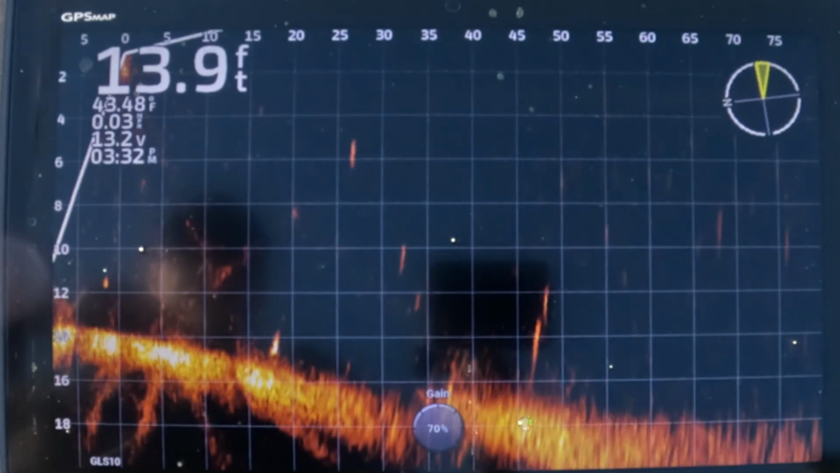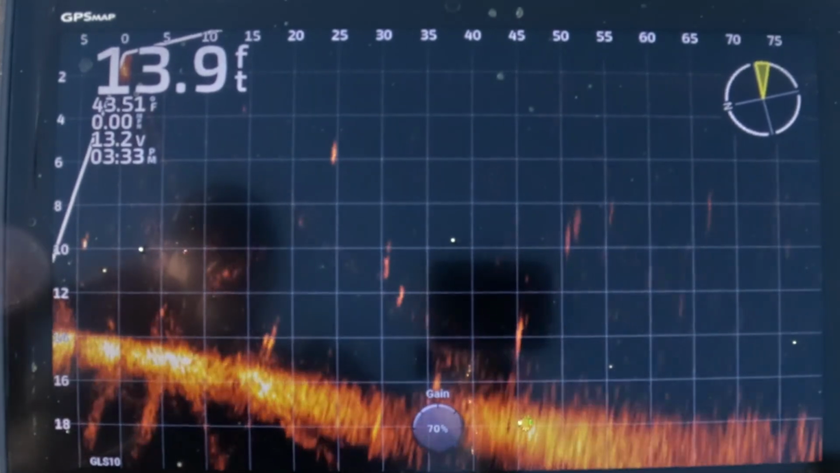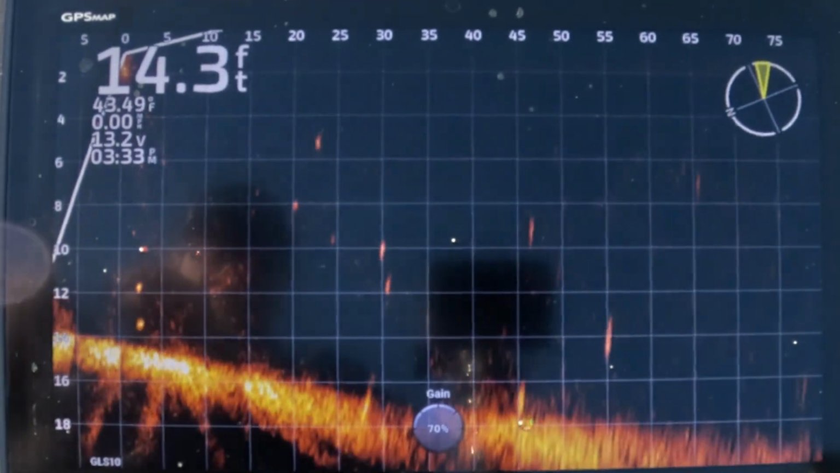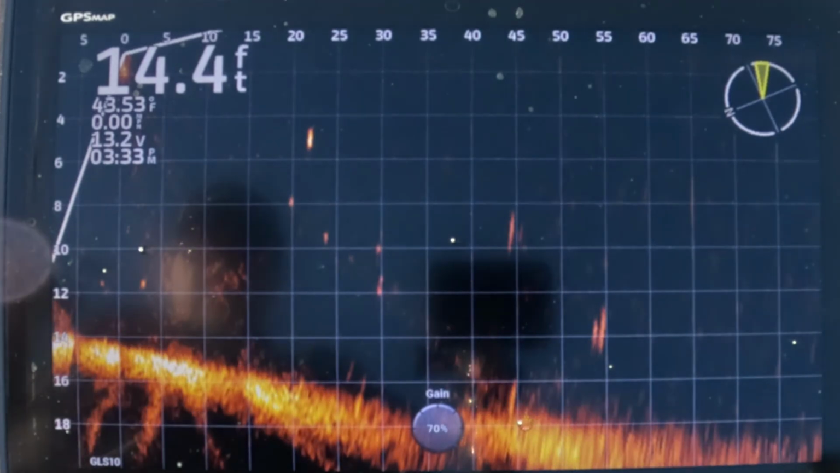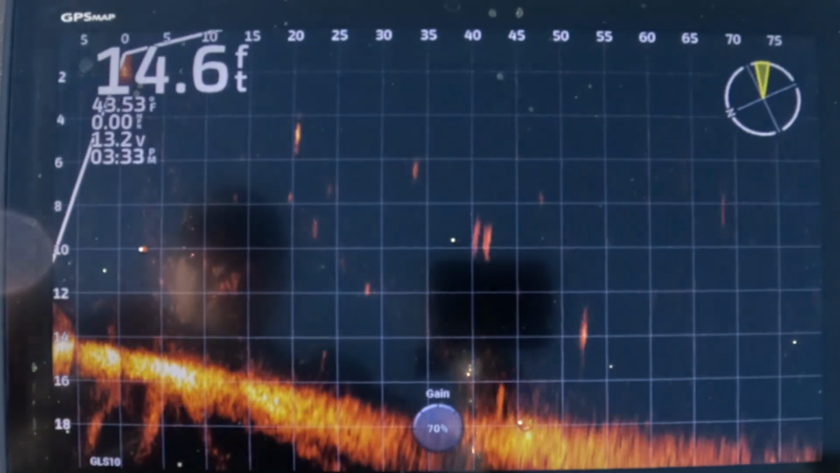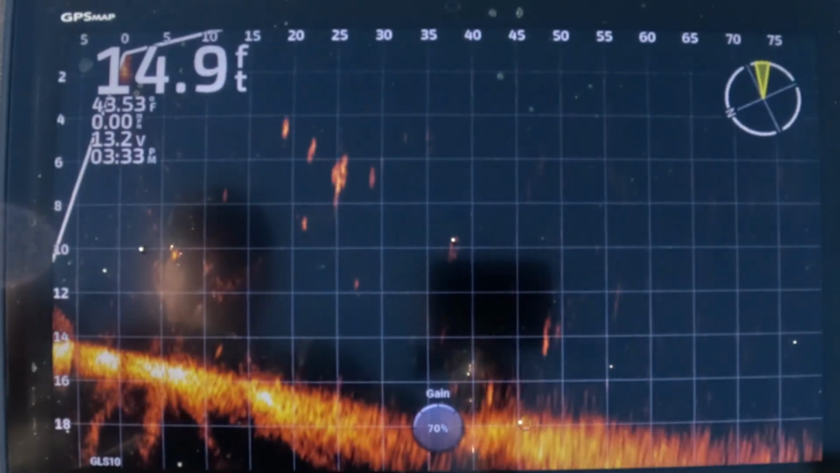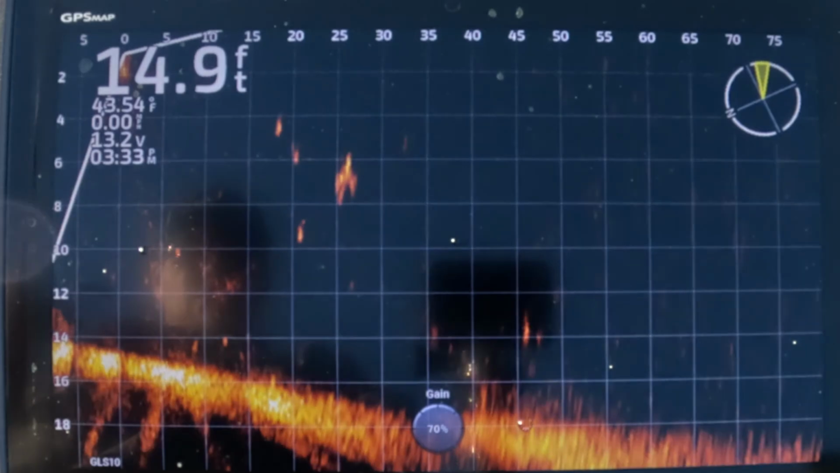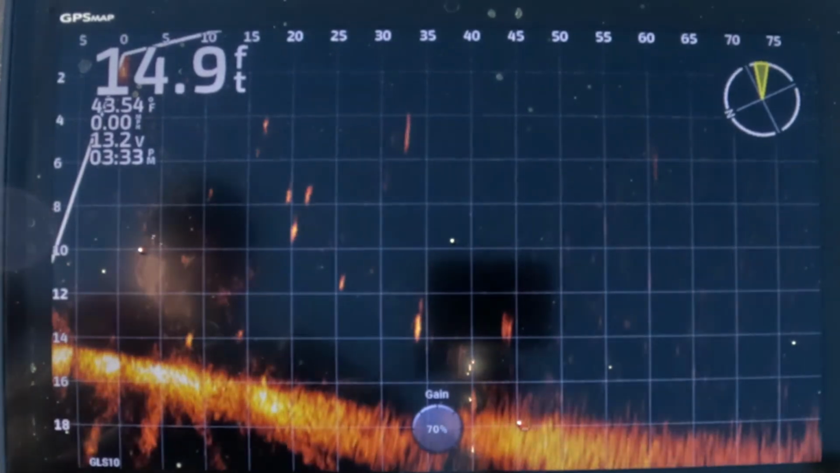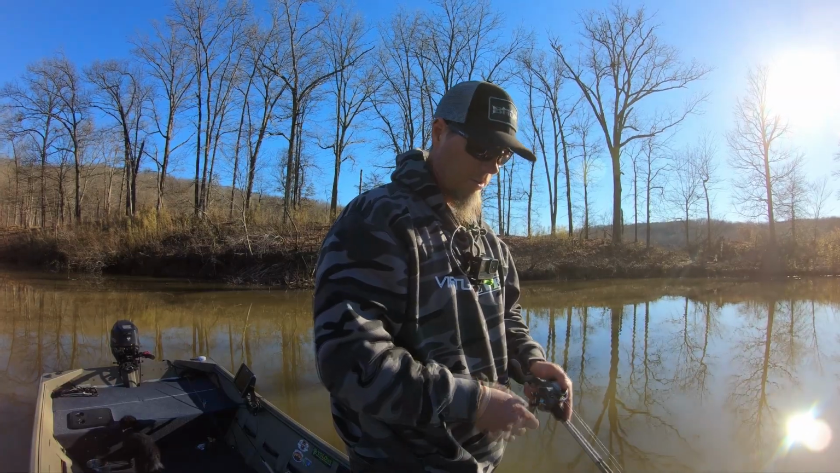Where's it at? There it is. It's coming in. It's down there about 7. Interesting. Yeah. So about 7 really. Not getting as much depth, and a lot of this has to do with the way this thing's weighted. See when those fish grab it. Thought about it. Okay, I'm calling that about 7.